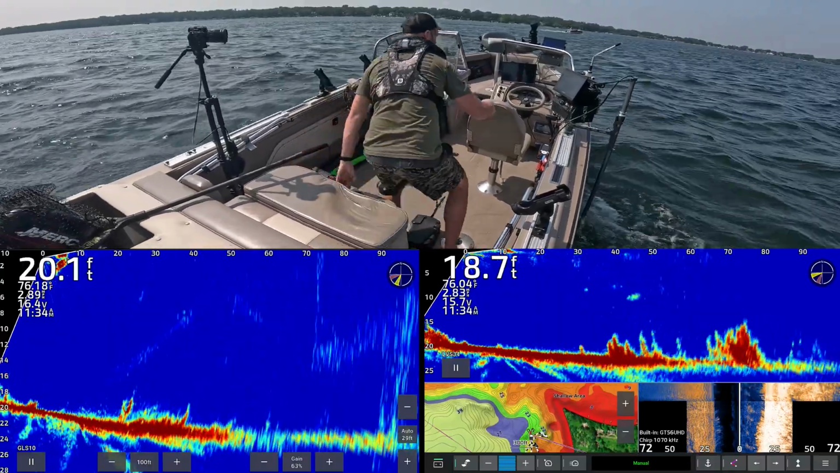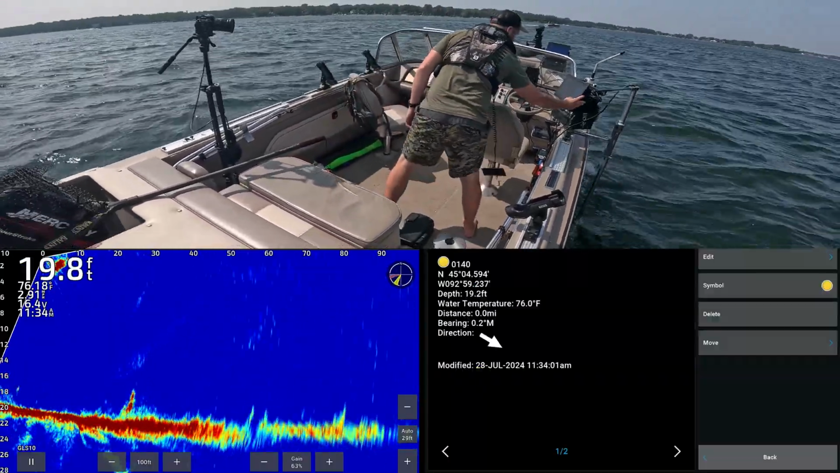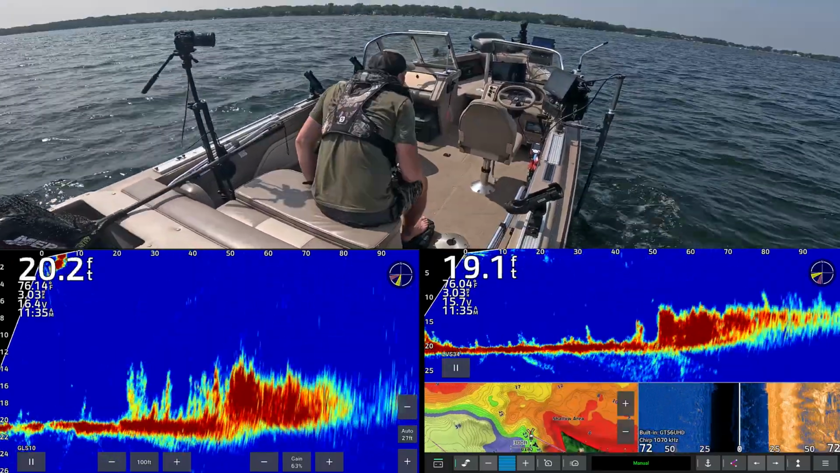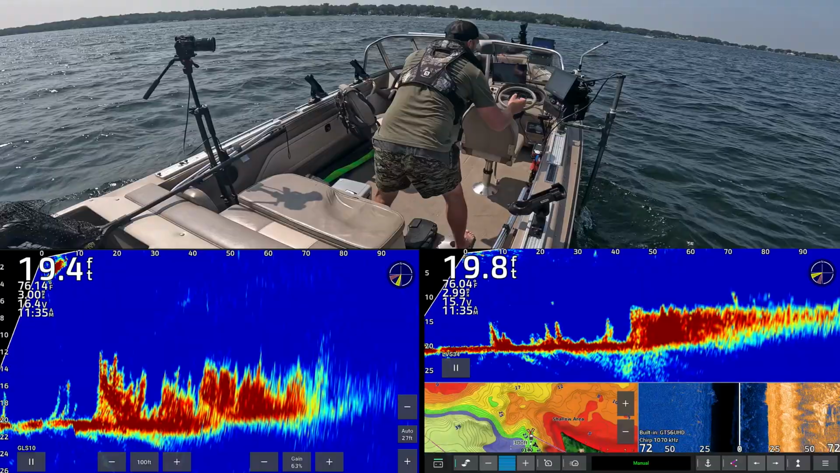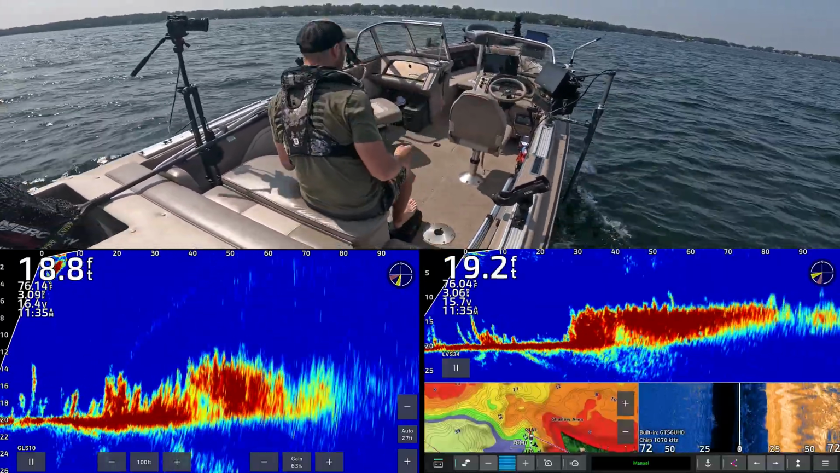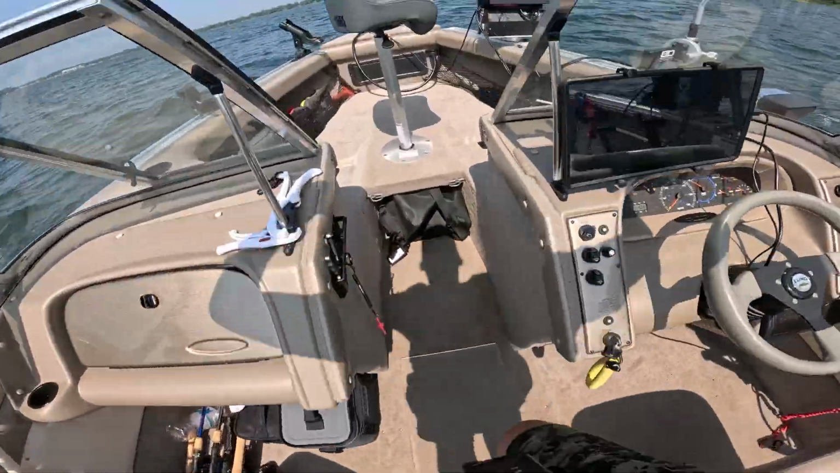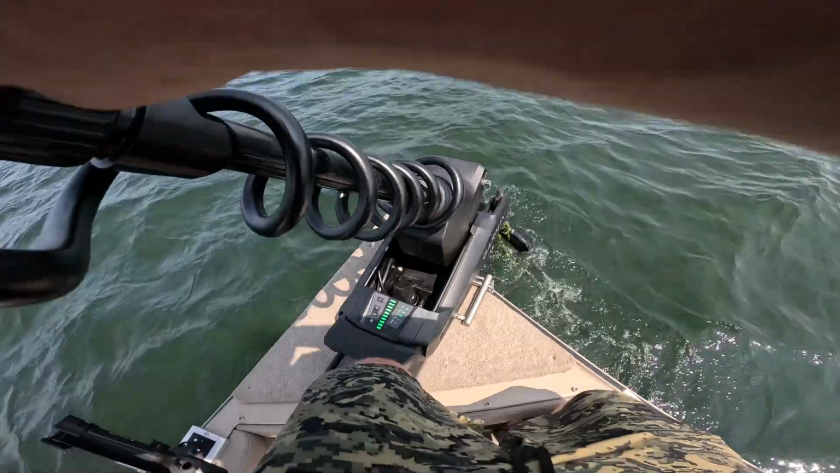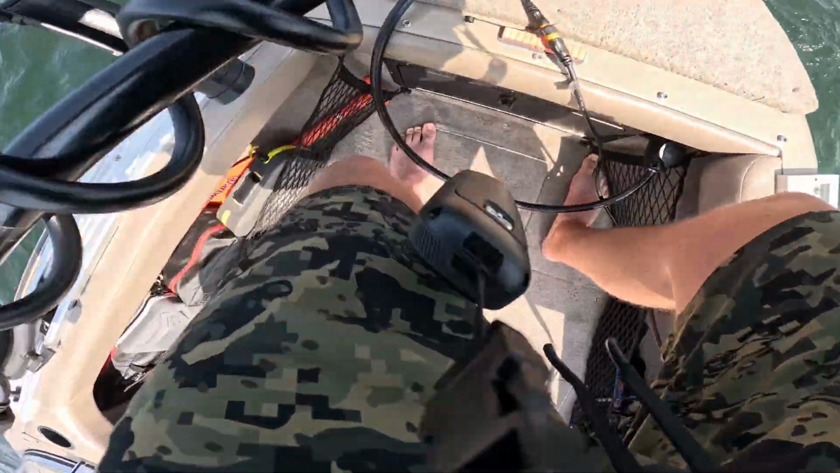This looks like a pretty fishy spot. Oh, here we go. This is a perfect break spot right here. If we got any weeds on the prop. Just a little guy.